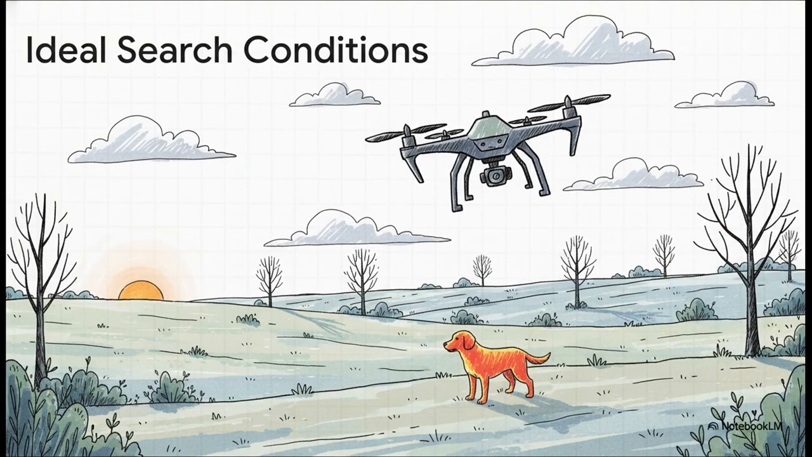All right, these are the golden conditions right here. You really want to be searching from late fall all the way through early spring. Why? Because it's cold. That gives us that beautiful high contrast we were just talking about. Cool, overcast days are perfect because the sun's not baking the ground. The absolute best times of day are super early in the morning or later in the evening after things have cooled down. And of course, the fewer leaves on the trees, the better the view from above.